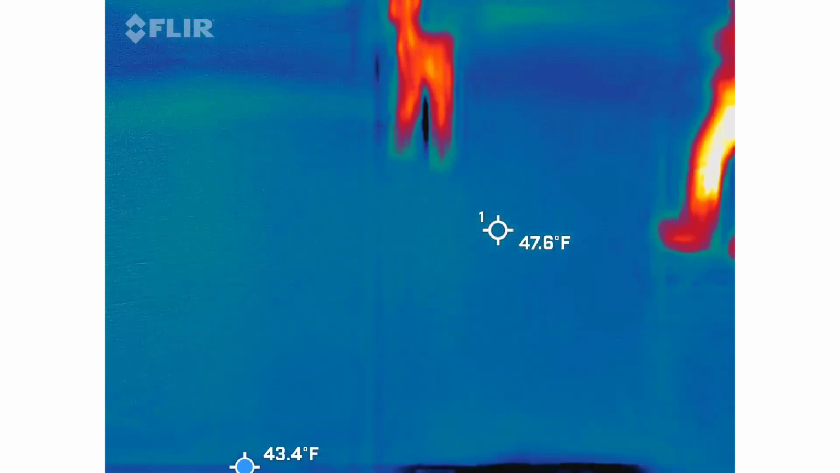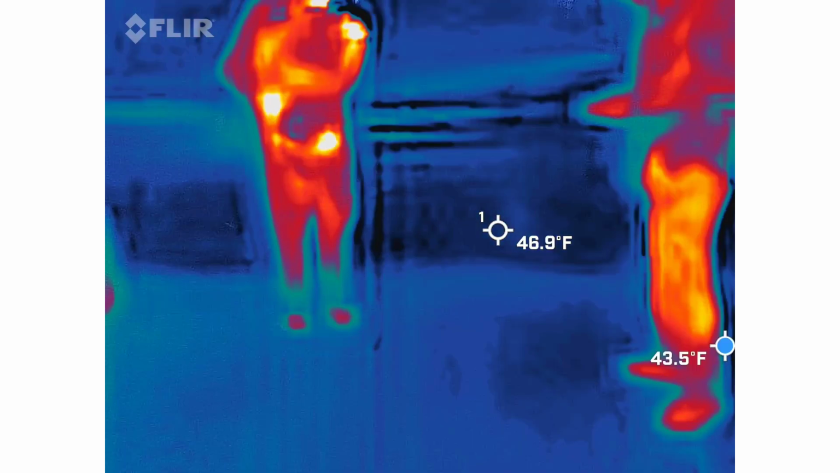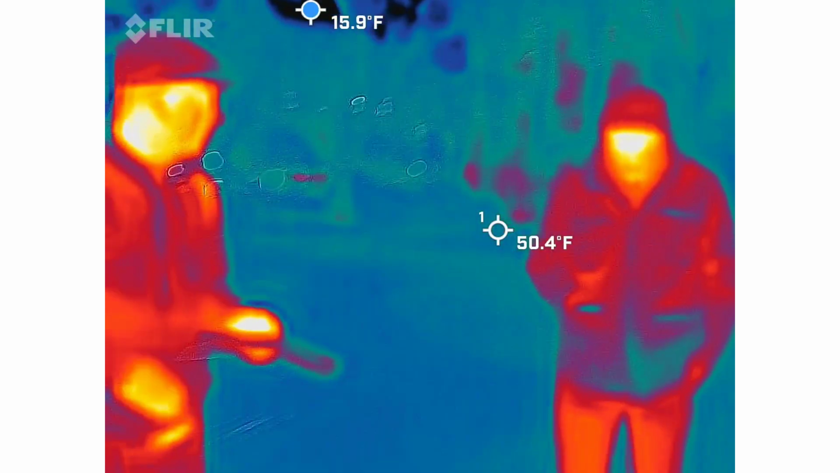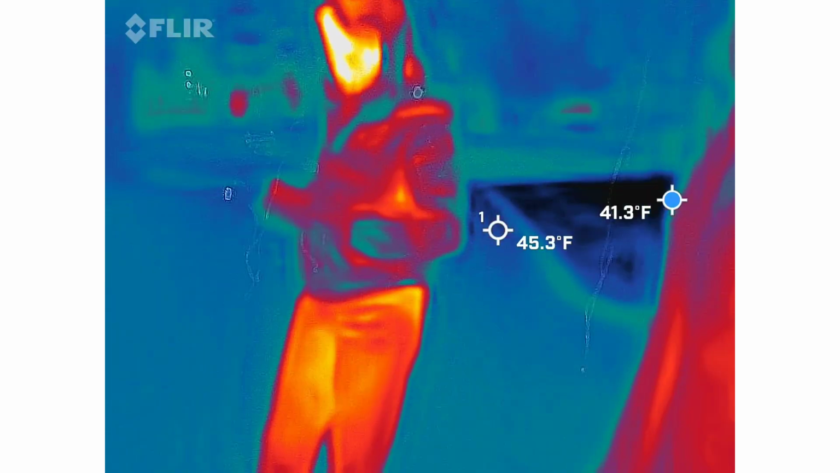Another 5. A lot of 5s. I don't know why. So we had crazy EMF going on over there, well over 100. Several readings over 100. Remember, your microwave runs about 150 to 170. Maybe 156.7, I think was our high. 158.7. So lots going on there.